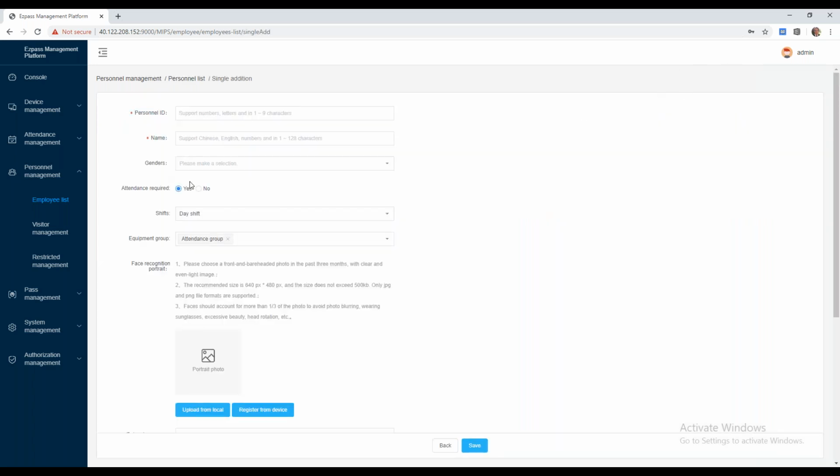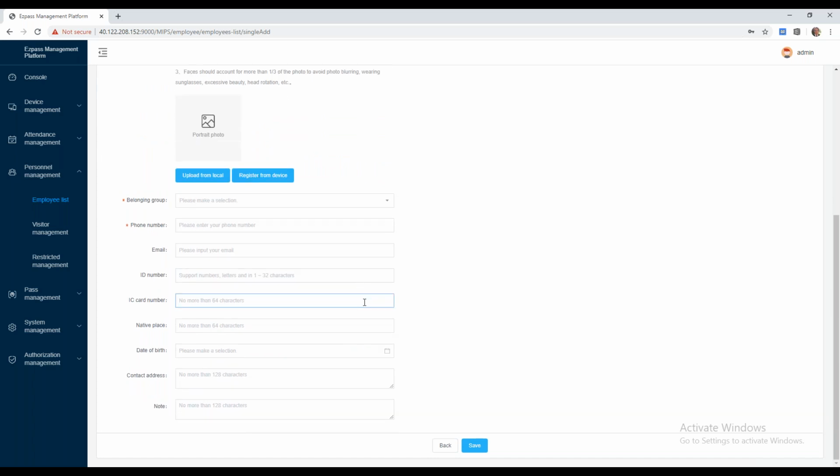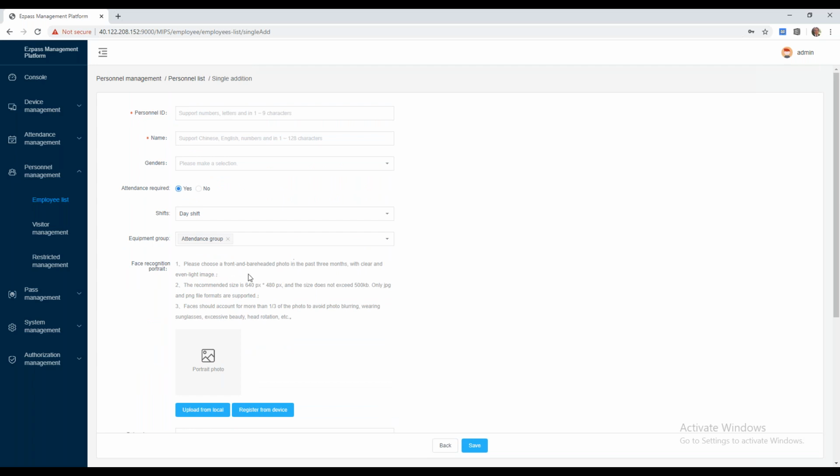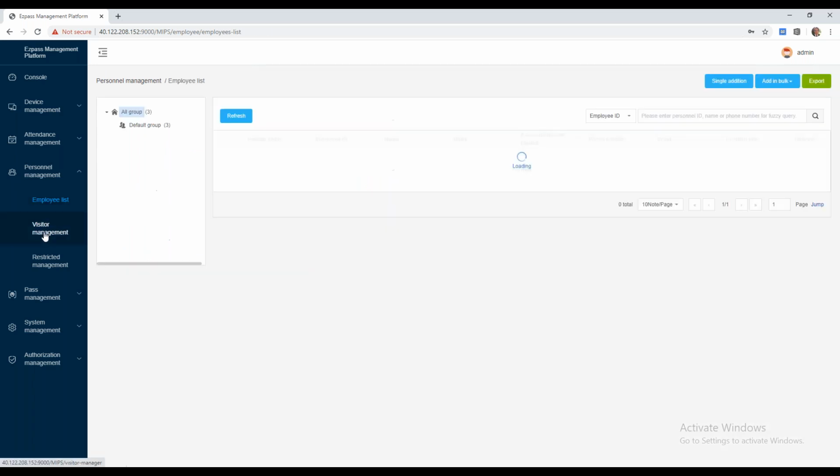This is also where you'd be able to upload a photo on the network for these devices to use for facial recognition. If you're not using this software, it's not required for facial recognition. If you're just using standalone mode, you would just upload that picture directly to the device locally. But this is a very useful tool if you want to manage a wider system of employees or personnel, which is very helpful. There's a lot of detailed information we'd be able to put in here that allows us a bit more management capability across the platform.